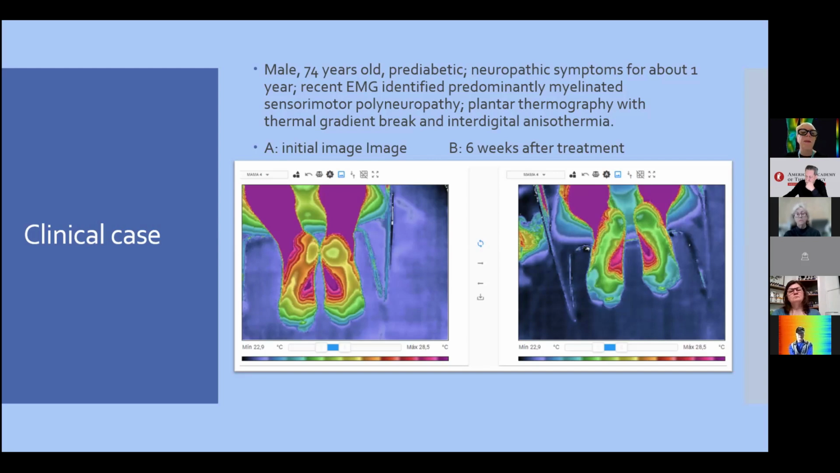neuropathy, diabetic neuropathy, is very early in this disease because it's very sensitive. The peripheral nerves are very sensitive to different glycemic measurements. So here we have the first appointment.